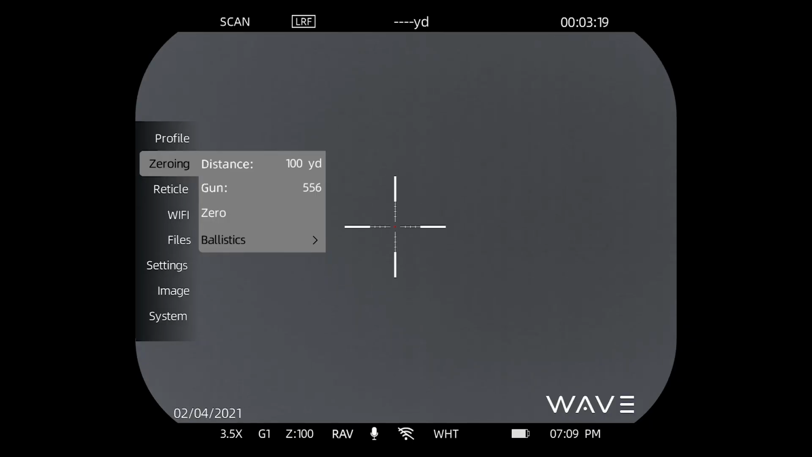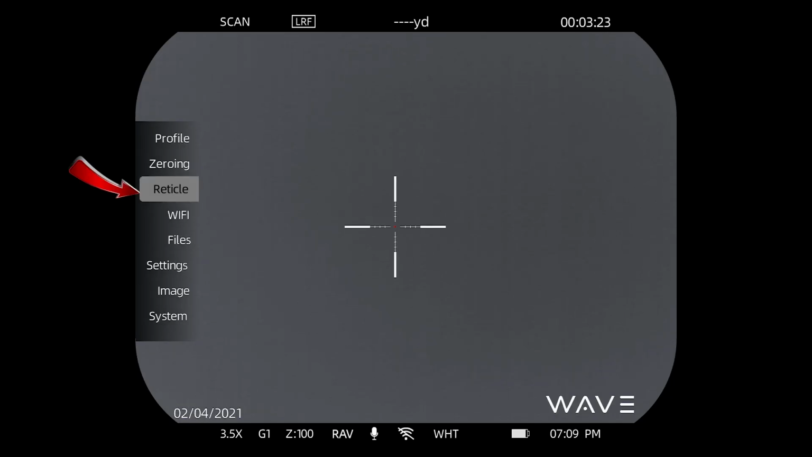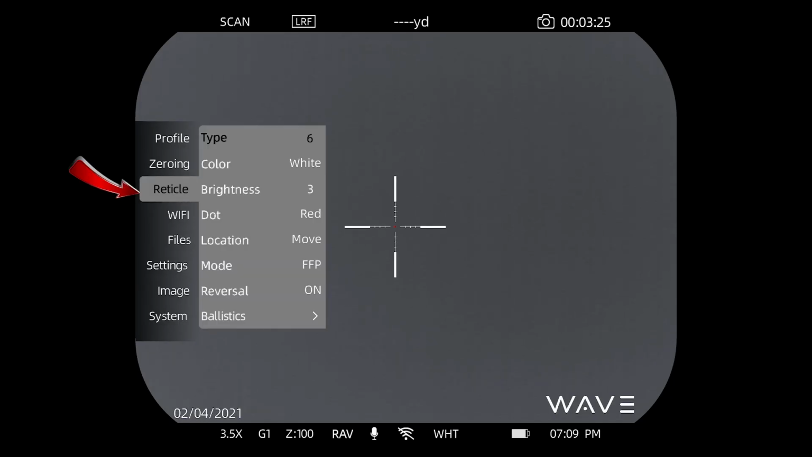We'll give it a long press. We'll exit that. Go down to Reticle, take a look. All right, now you've got 10 different reticle options. Actually, 9 different reticles and a 10th no reticle. So if you want to enter that with a quick press, you can roll through and see all of your different reticle options. And there is your 10th. So if you want to use this solely as an observation device, you can do that with setting number 10.